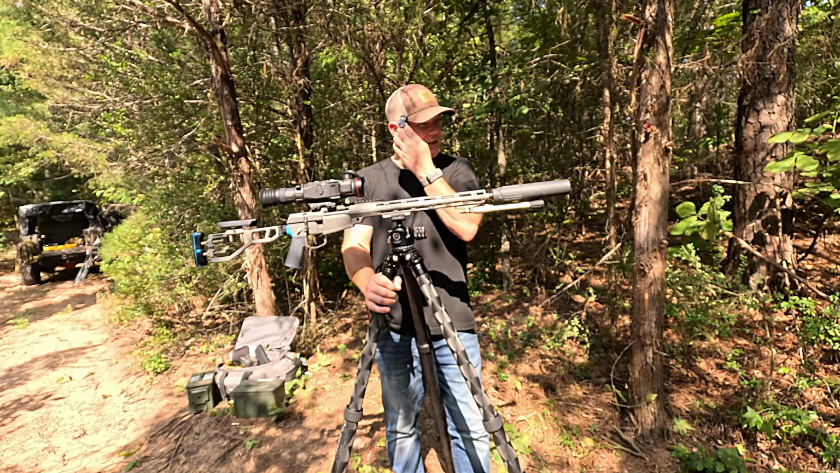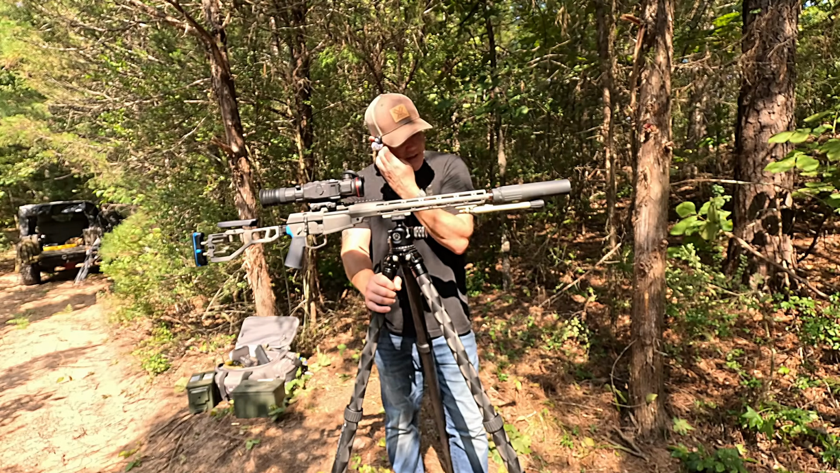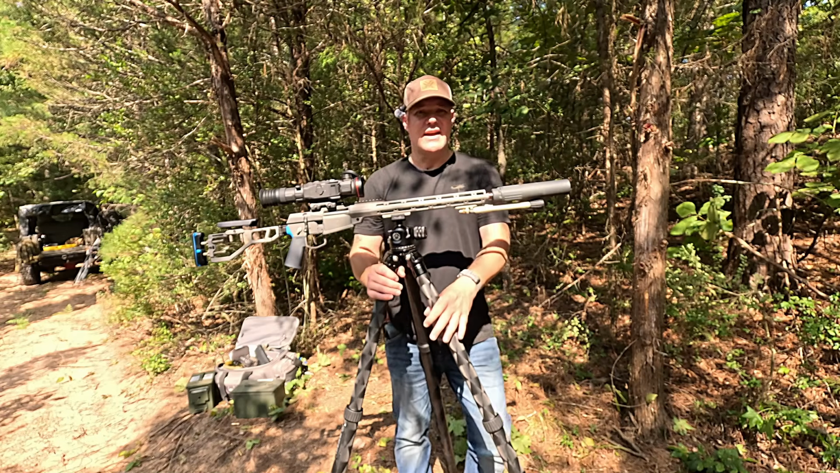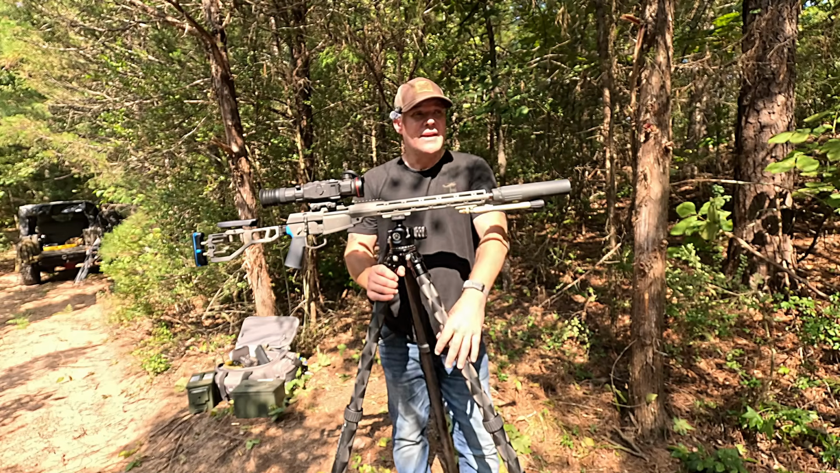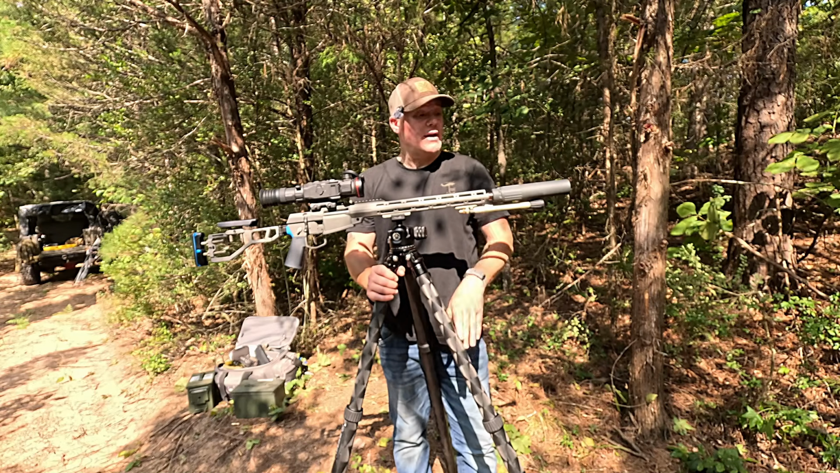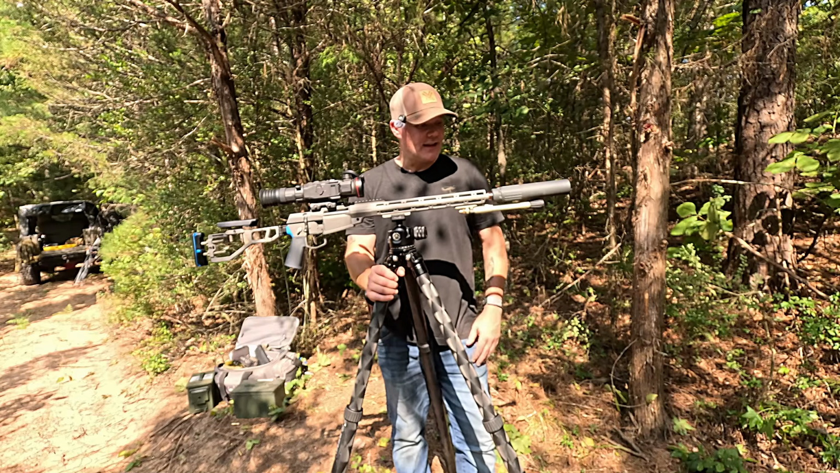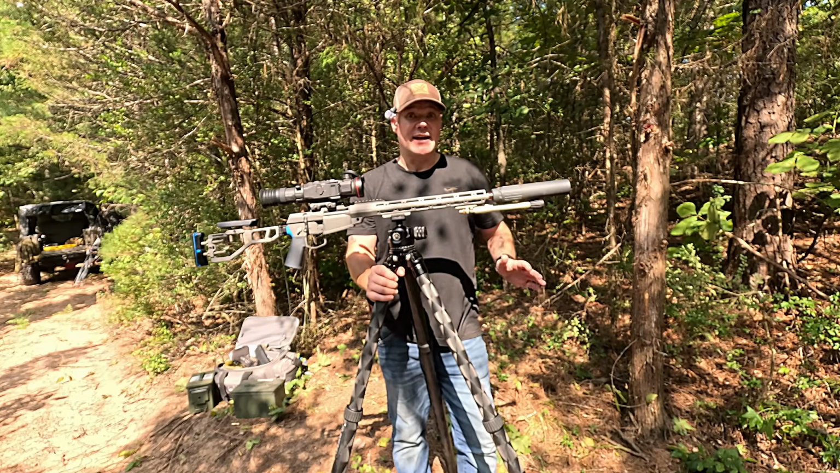So this is the Alley Cat. They had some law enforcement, military Alley Cat contract overrun stuff, and they had those on their website, and I think there's a place in Utah selling them too. I can't think of the name of it off the top of my head. Anyway, I got a good deal on this, and I'm glad I got this one.